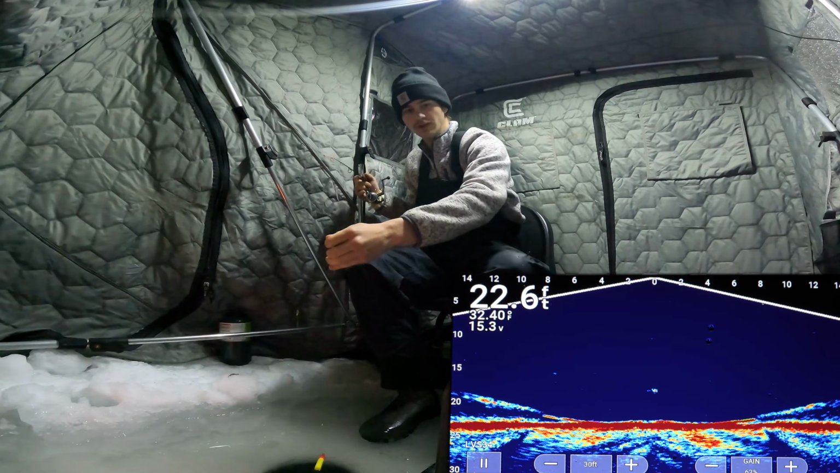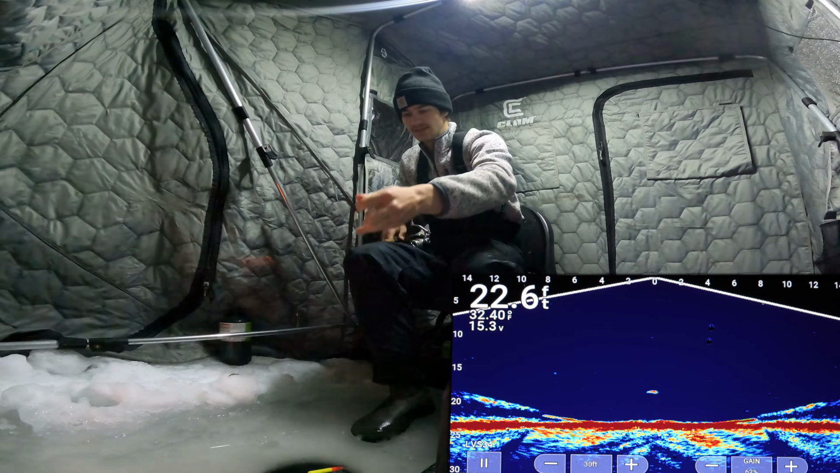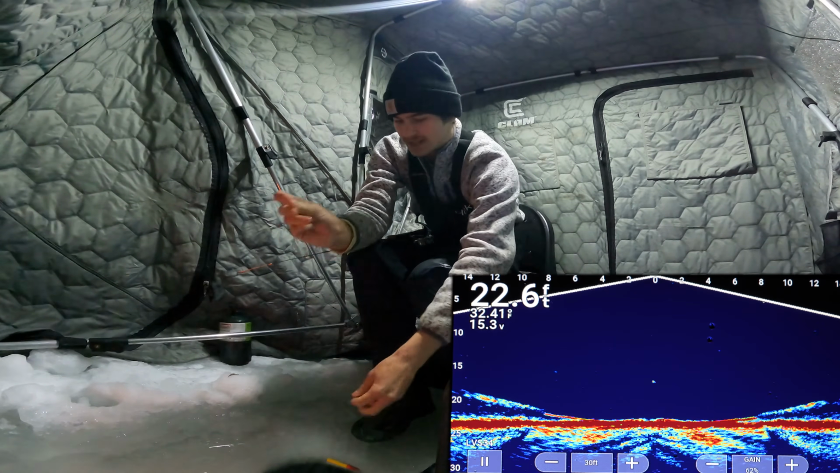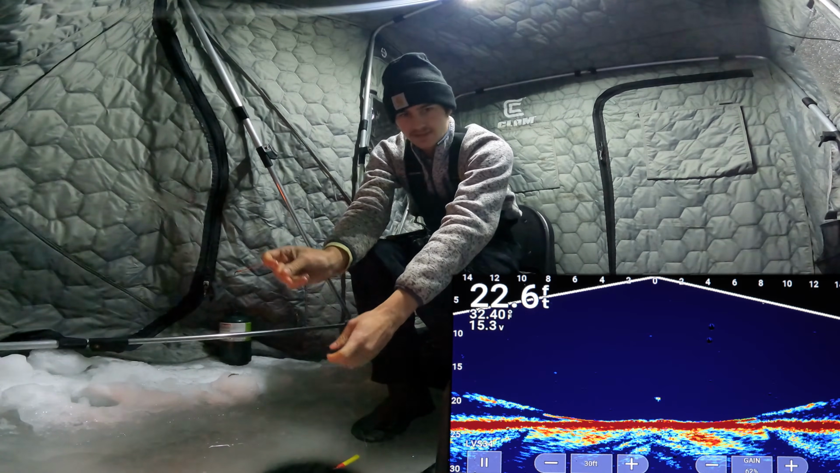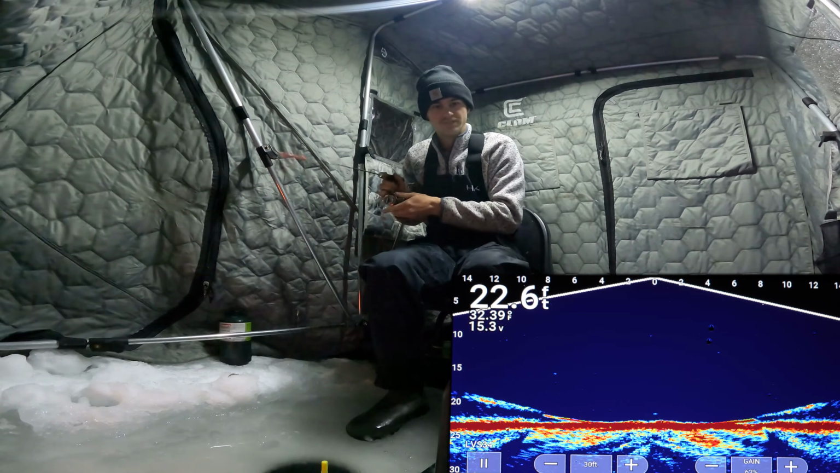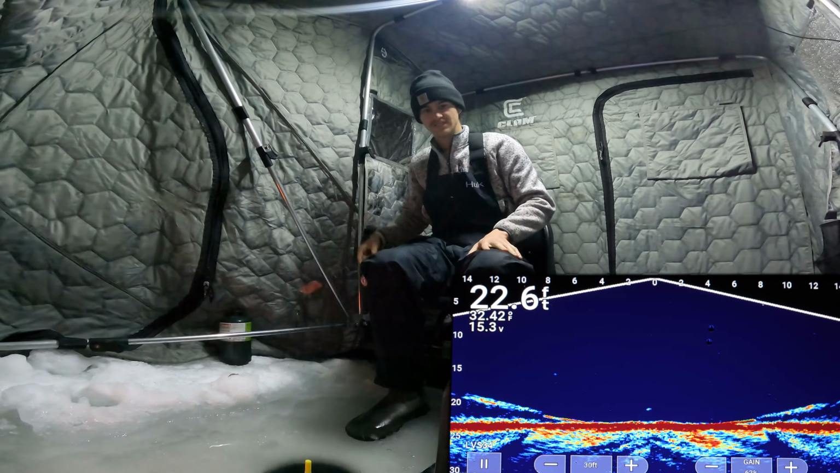It seems they really like the dead sticks. I mean, I'm just having a hard time getting them to eat anything moving. I think it's because these fish are super, super finicky. They don't want to eat anything moving. But you know what? If they want to eat the dead stick, I'm going to give them the dead stick. And that is for sure. We'll try 2 dead sticks for a little bit. If we can get them to be super, super aggressive, I'll throw down a spoon. But till then, I'm going to put these dead sticks back down.